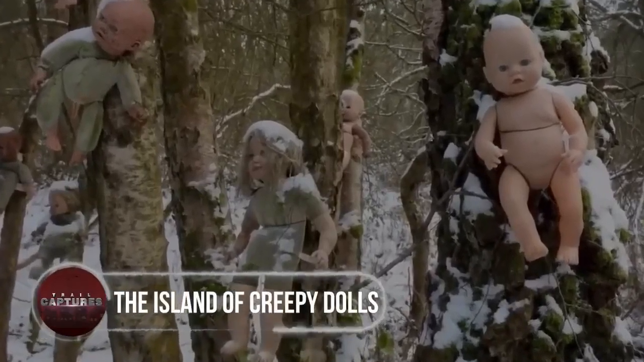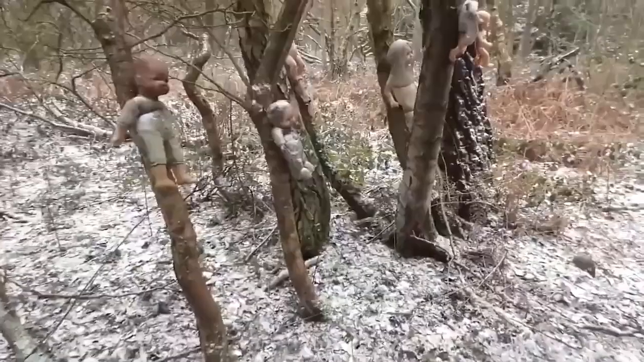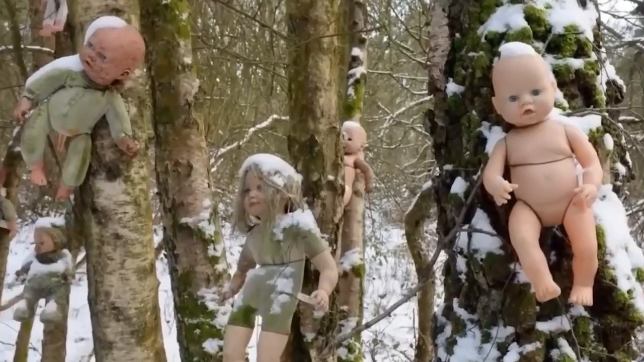The Island of Creepy Dolls. Imagine stumbling upon a place filled with grimy, abandoned dolls that give you the chills no matter the situation. Creepy dolls hanging around for no apparent reason are enough to send shivers down anyone's spine.